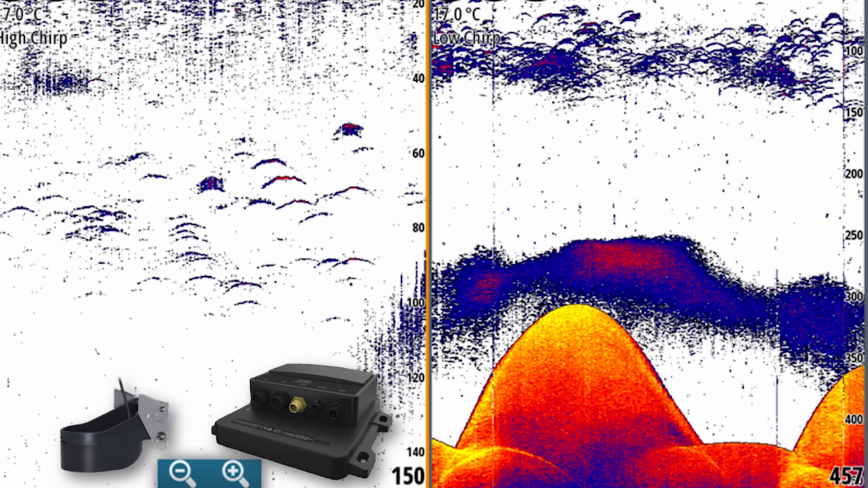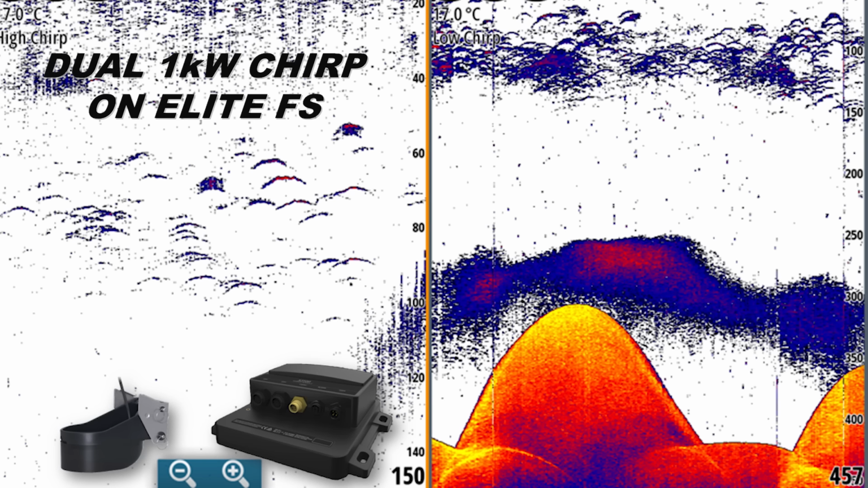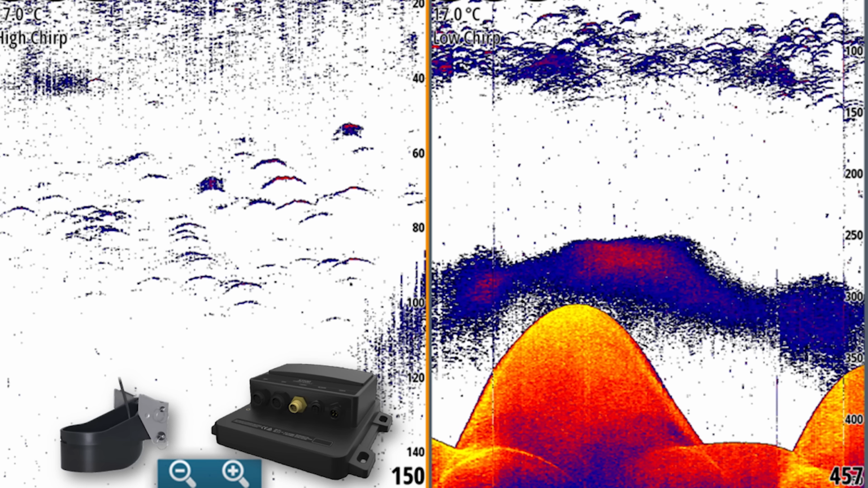So here would be an example of an angler who is fishing offshore, who needs a high chirp transducer and a low chirp transducer to take a look at 2 depth ranges. So in this case, on the left-hand side of the screen, we can add a module and high chirp transducer, which will allow us to target that upper water column where we may be seeing suspended fish in higher detail. Then on the right-hand side of the screen, we can keep track with a low chirp transducer, again plugged into the module.